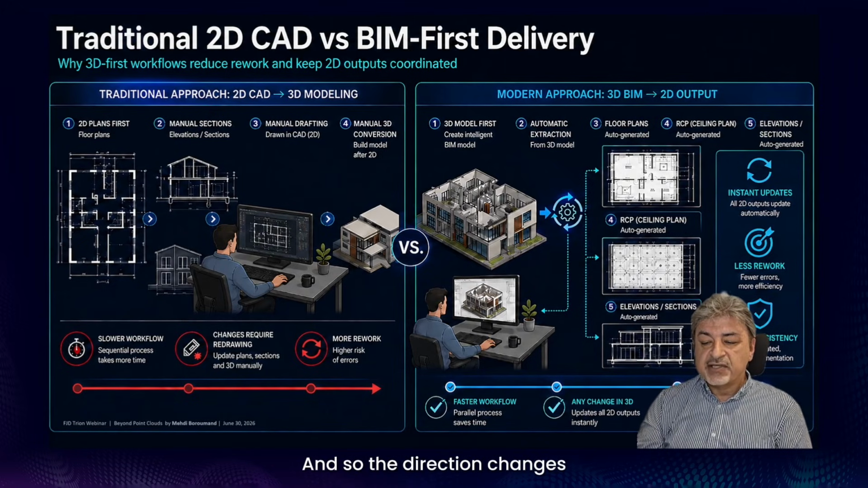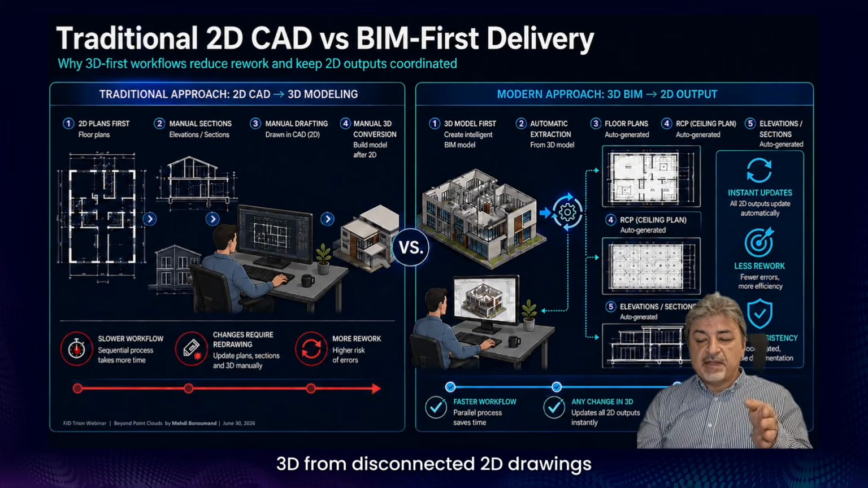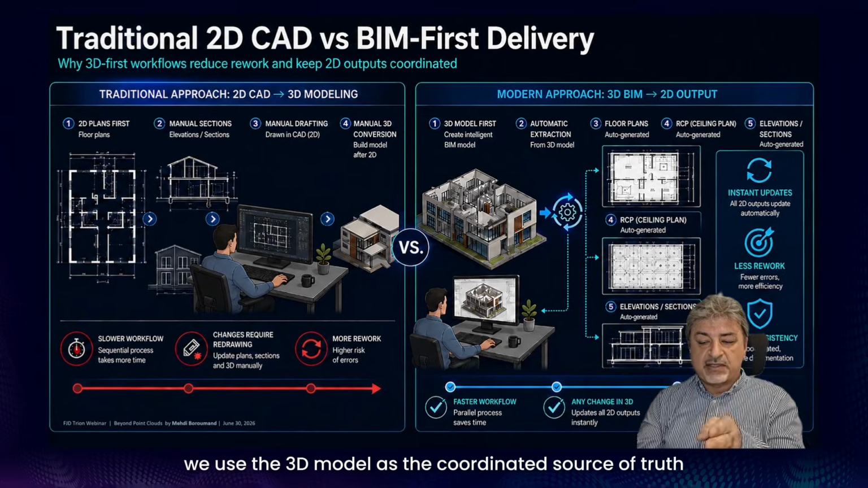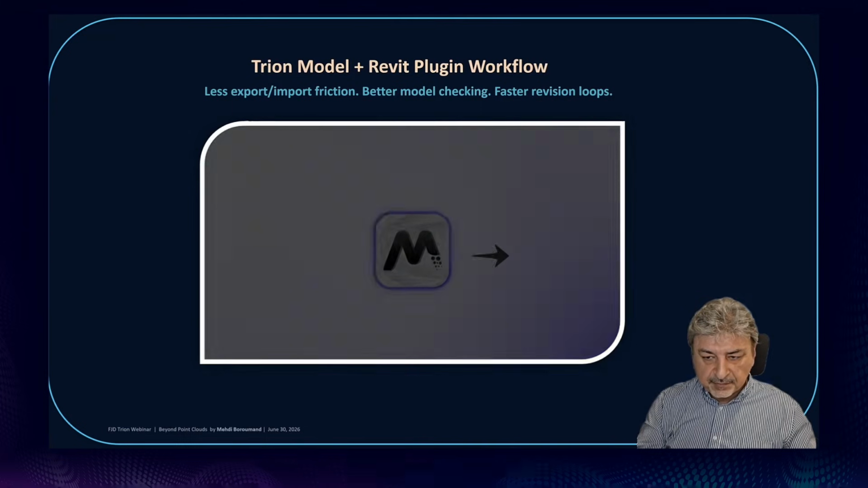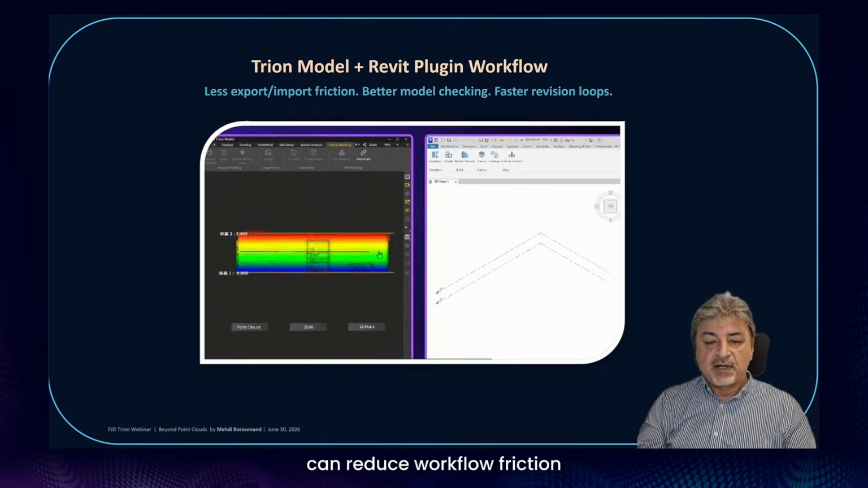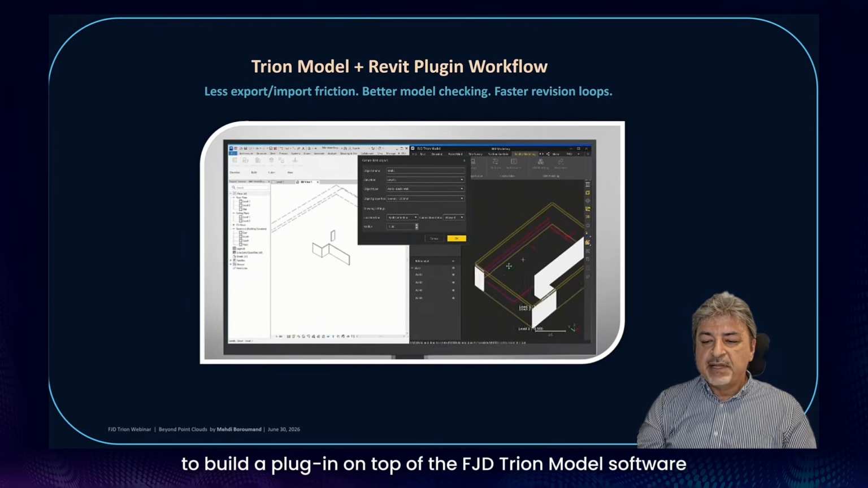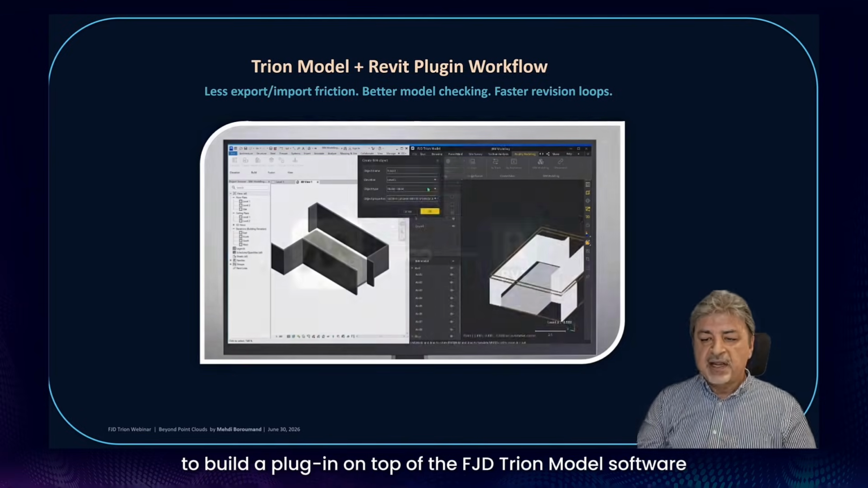And so the direction changes. Instead of building 3D from disconnected 2D drawings, we use the 3D model as the coordinated source of truth. This is just a new approach. This slide shows how the software integration can reduce workflow, thanks to the FJD team, which was smart enough to build a plugin on top of the Trion model software.